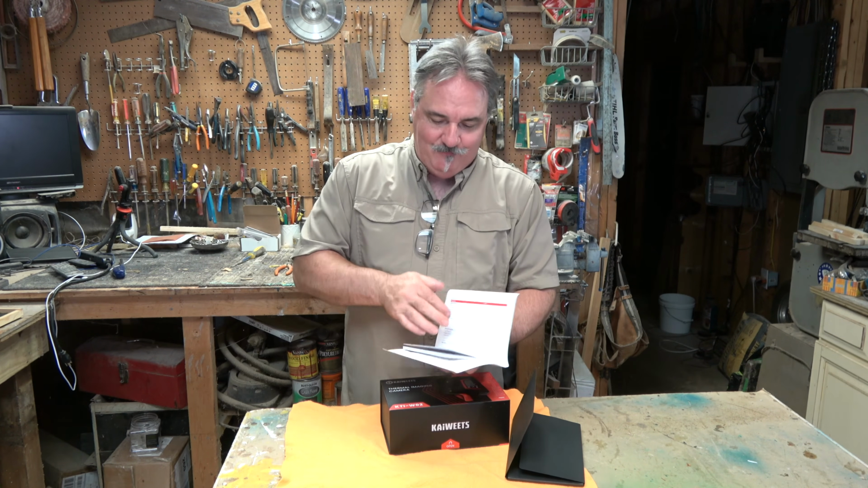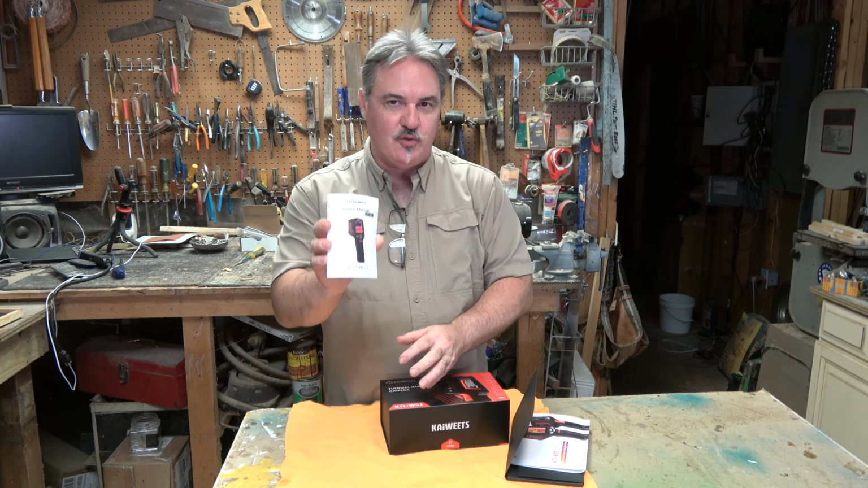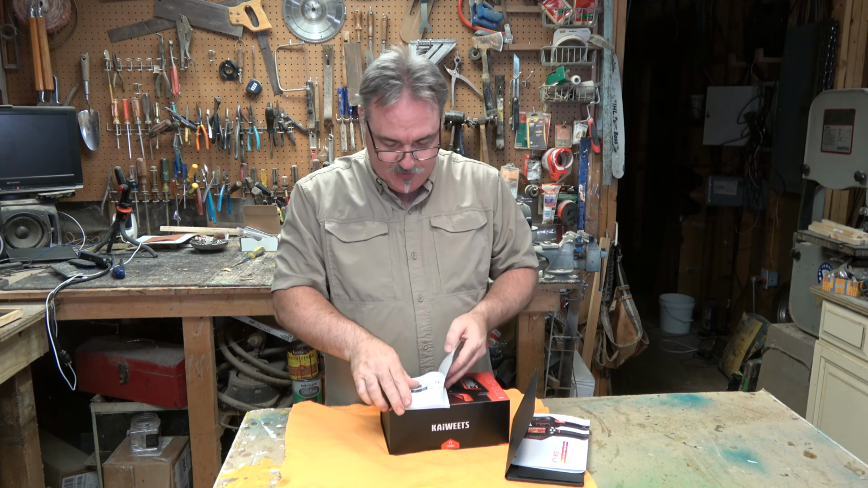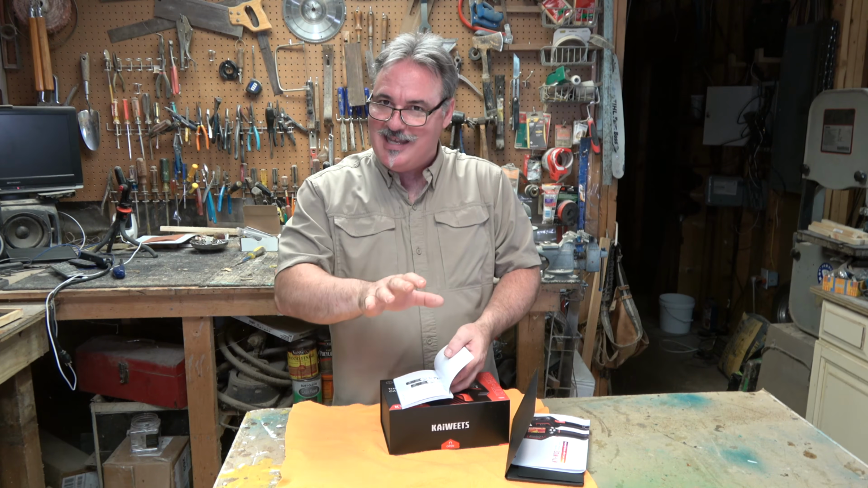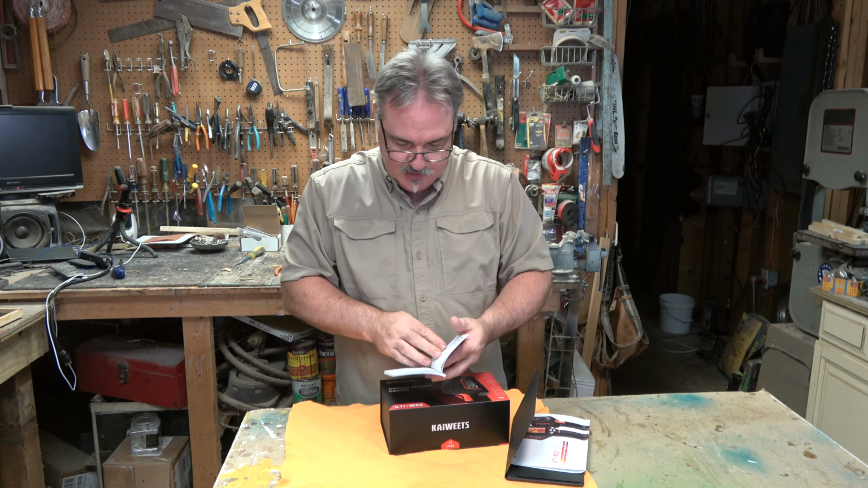Before we move on, let's just go into the user's manual really quick. I want to tell you some of the features that they have in here, and then we're going to get into the gun and look at those features. There's some very interesting information in here that I've not seen with any of my other thermal imaging cameras that have been shipped to me. So let's have a look.